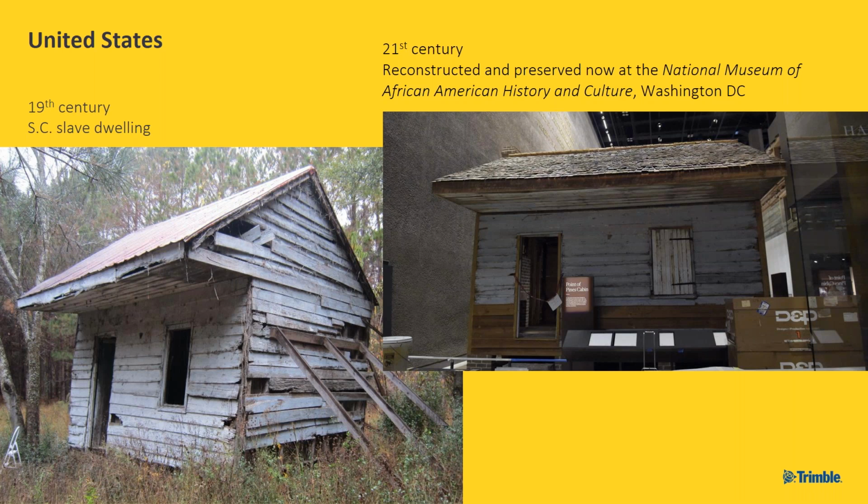This particular one in South Carolina was dismantled and reconstructed and preserved, and now sits in the National Museum of African American History and Culture in DC. I saw this in person, and it's a pretty incredible experience.